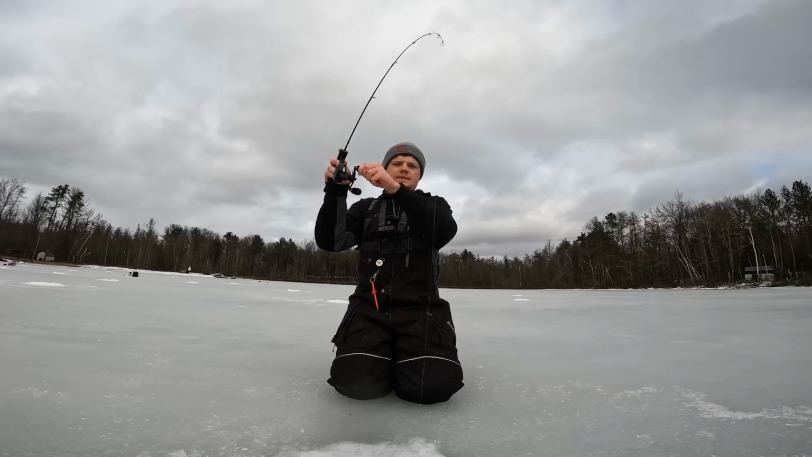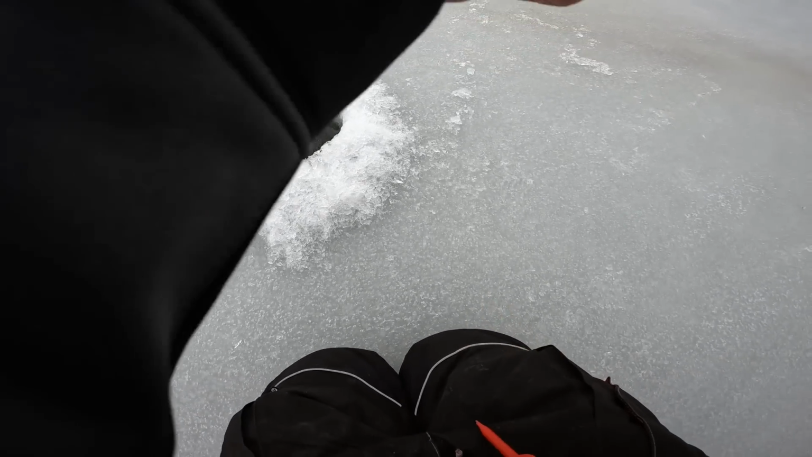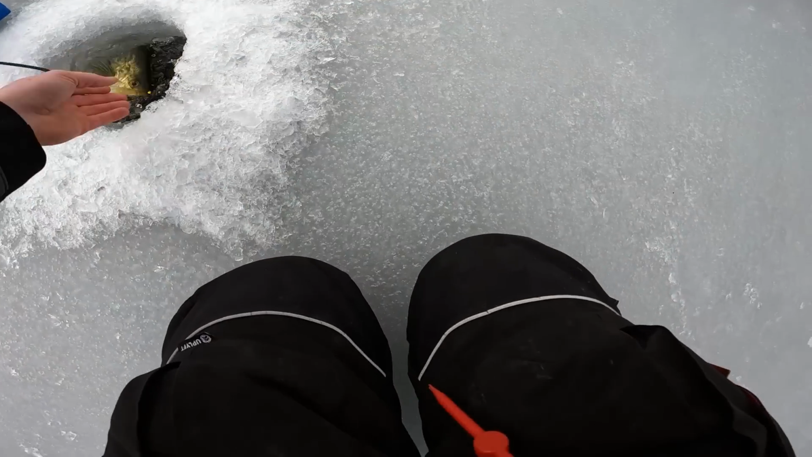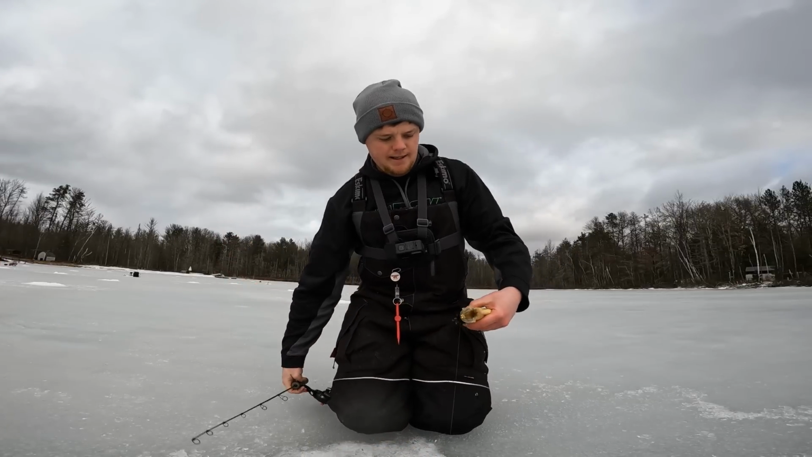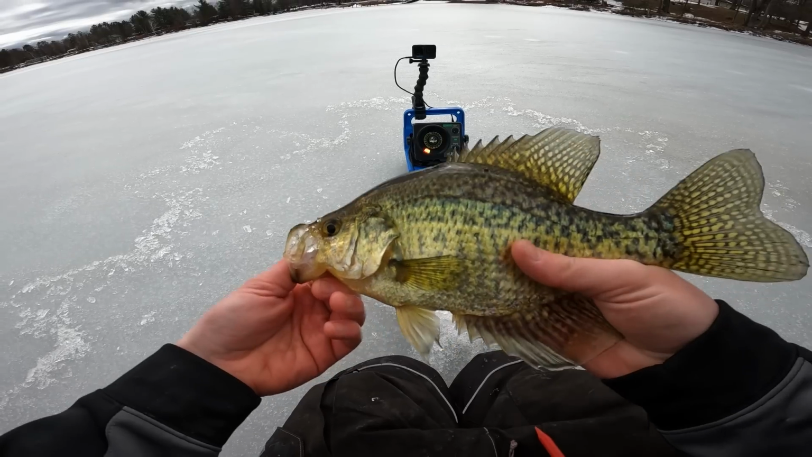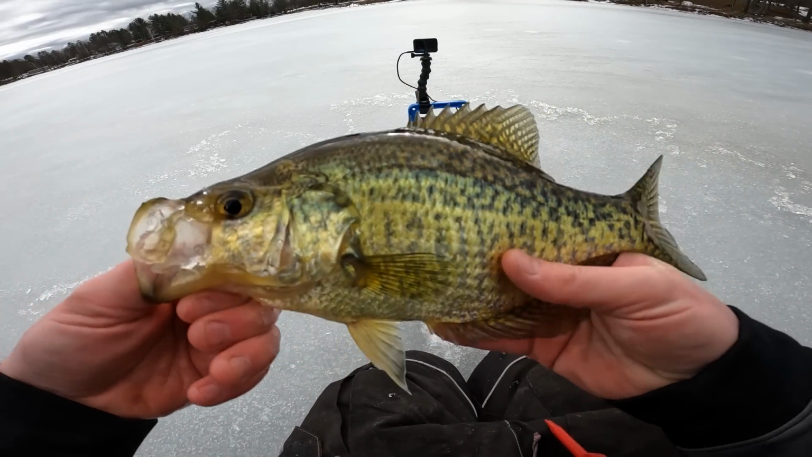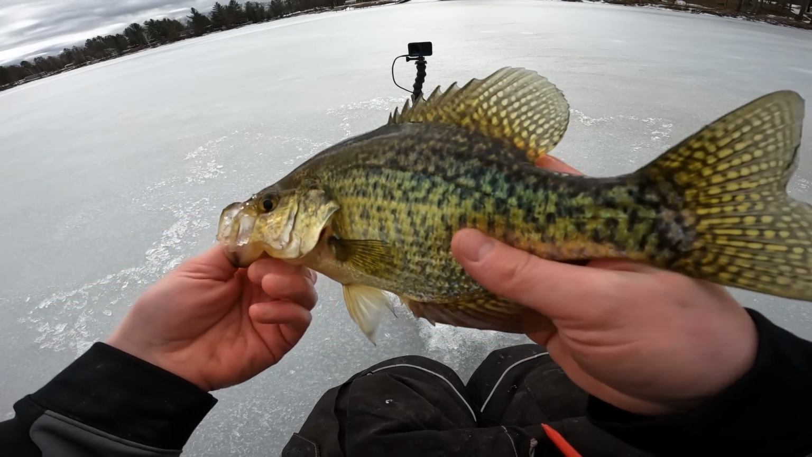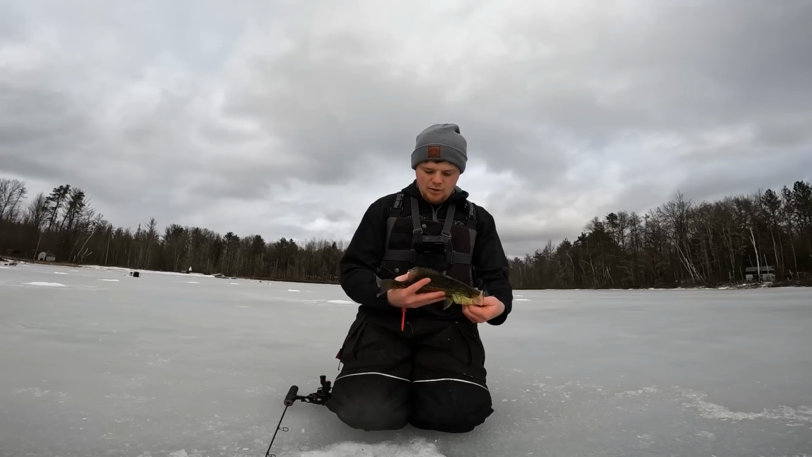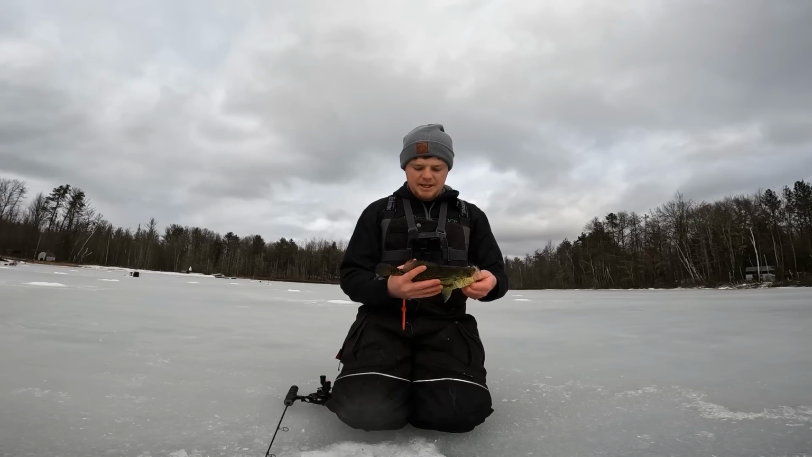Got him. What do we got? This might be a crappie. That is a crappie. Well, again, I was marking some fish on the Livescope unit over here, and I just got done punching a few more holes over this way. I had a little tungsten jig on. I actually downsized because I was seeing quite a few bluegill marks down there, and I wanted to see if I could catch any of them, and this crappie came up and annihilated it.